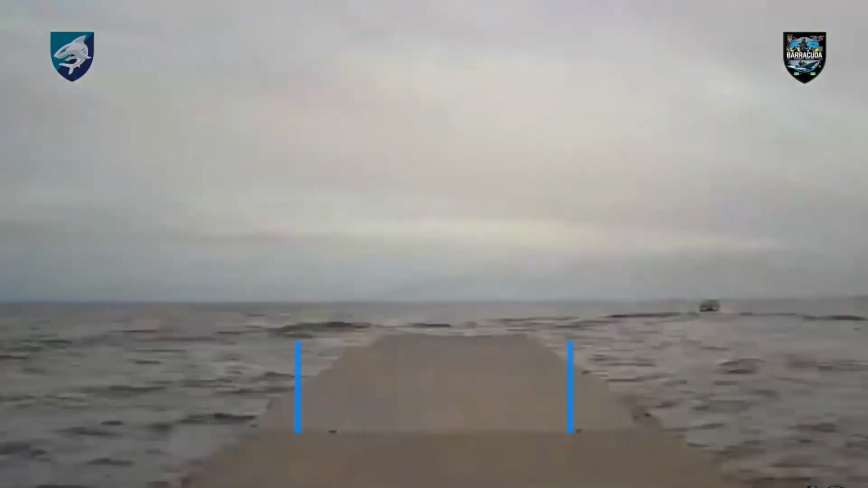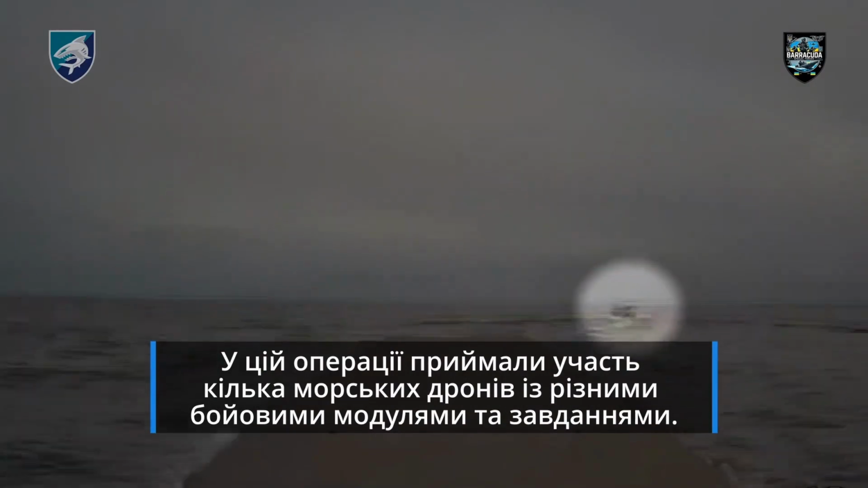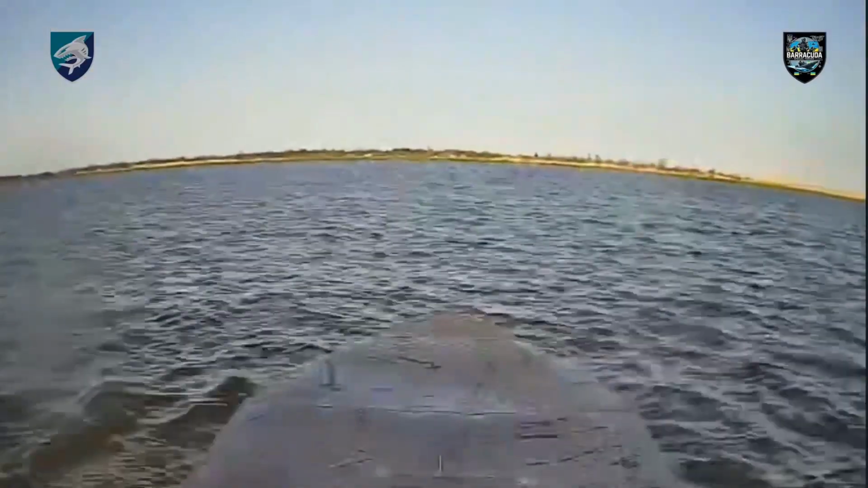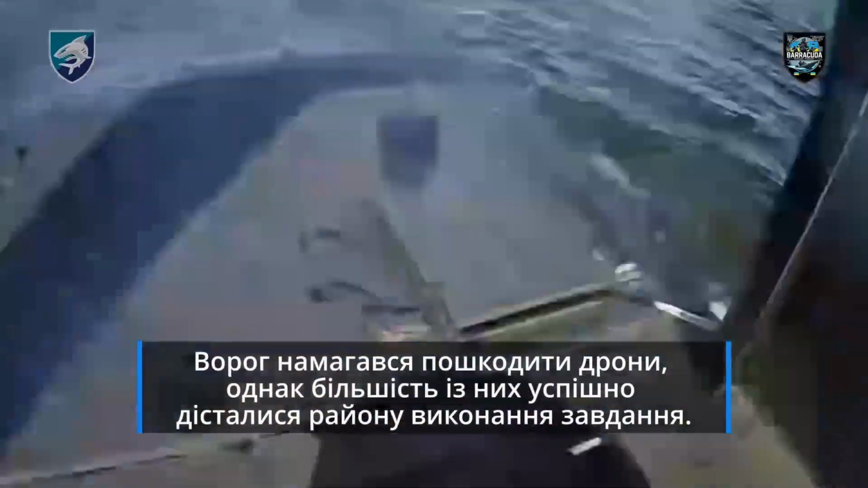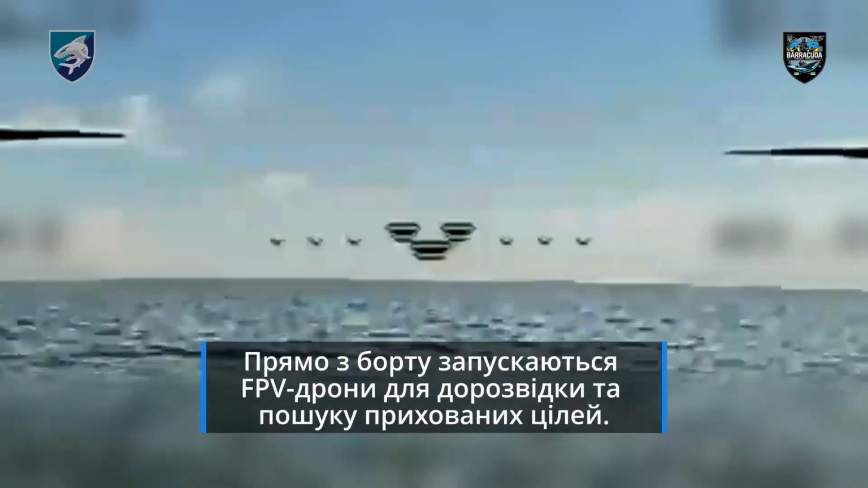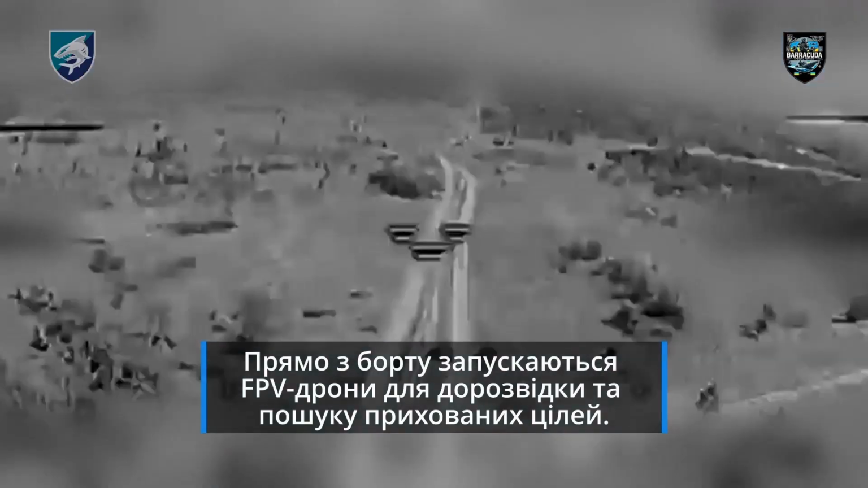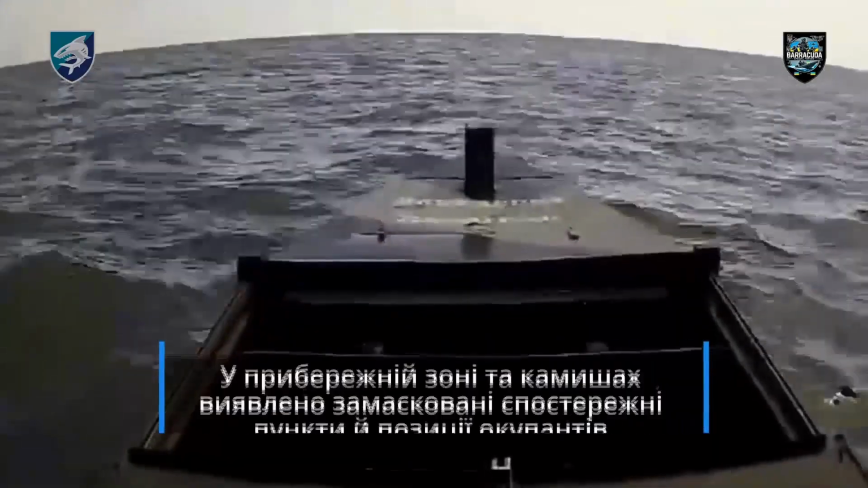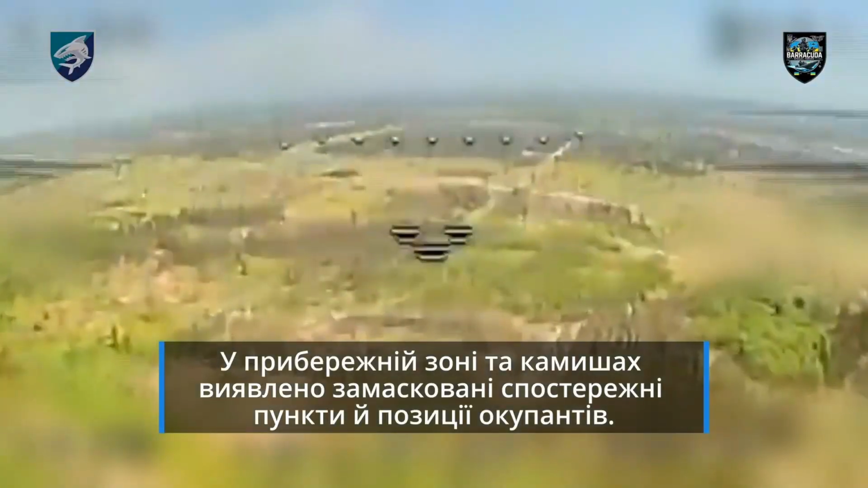More than one naval drone took part in this operation, and each had different combat modules and tasks. Despite Russian strikes on the boats, most of them successfully reached the area of their mission, approaching enemy positions. Then, for reconnaissance and searching for hidden targets, FPV drones were launched directly from the Barracuda. Thanks to them, camouflaged enemy positions were discovered in the coastal zone and reeds. As soon as the targets were confirmed, strikes were carried out. As a result, enemy positions were destroyed and shelters are burning. The Russians are counting their losses.